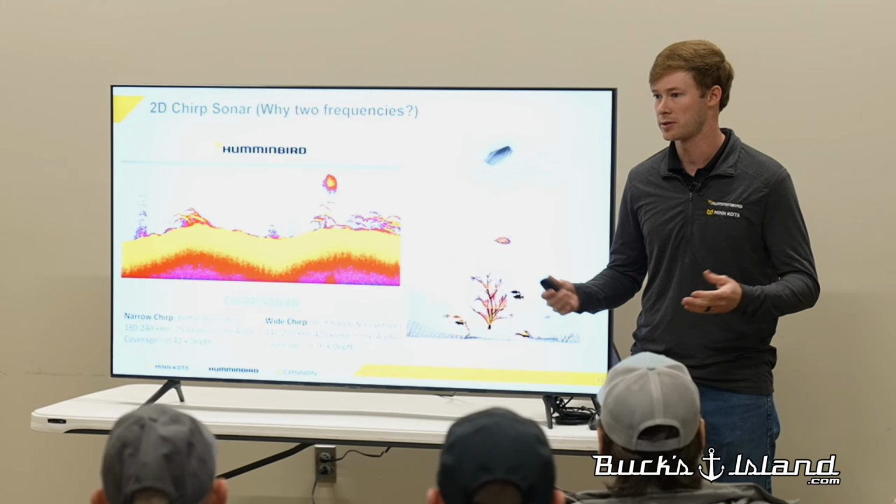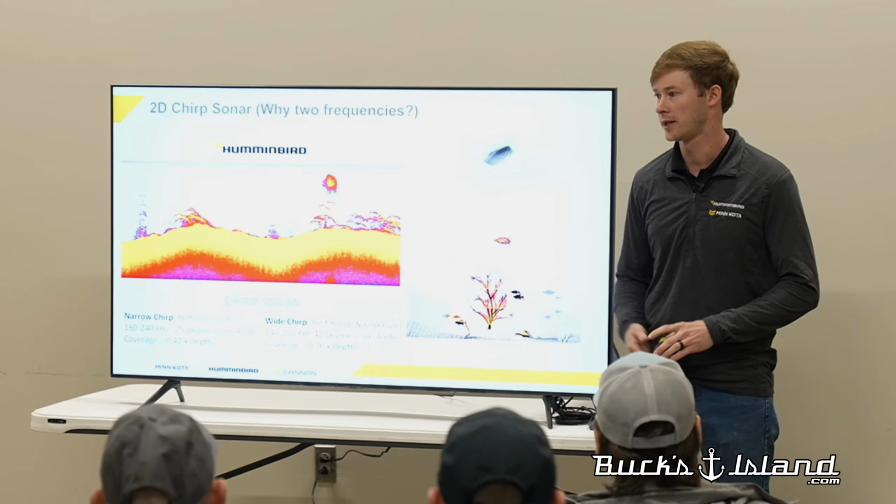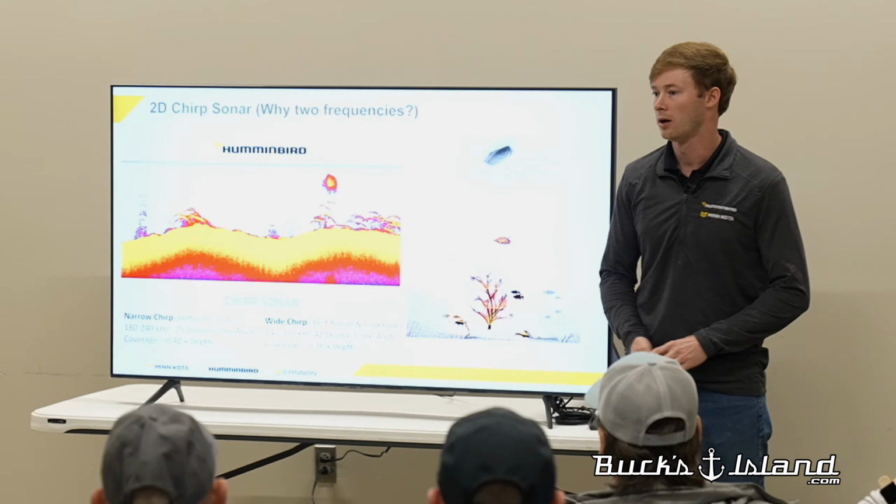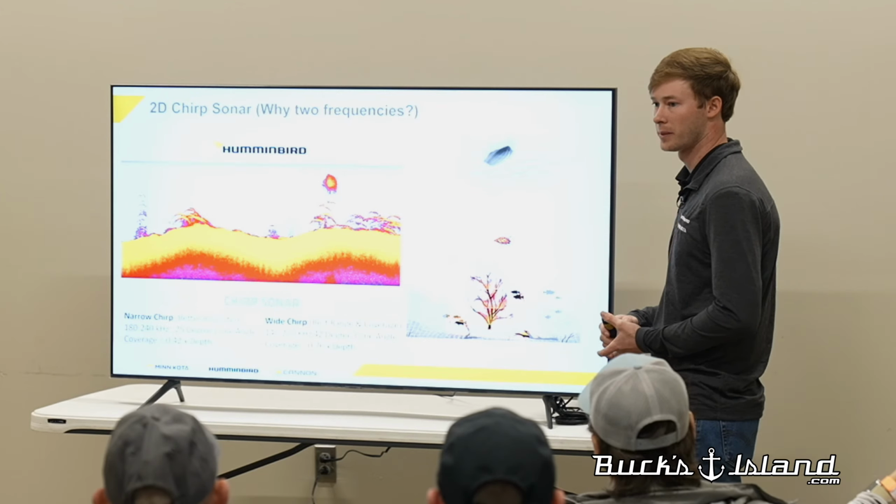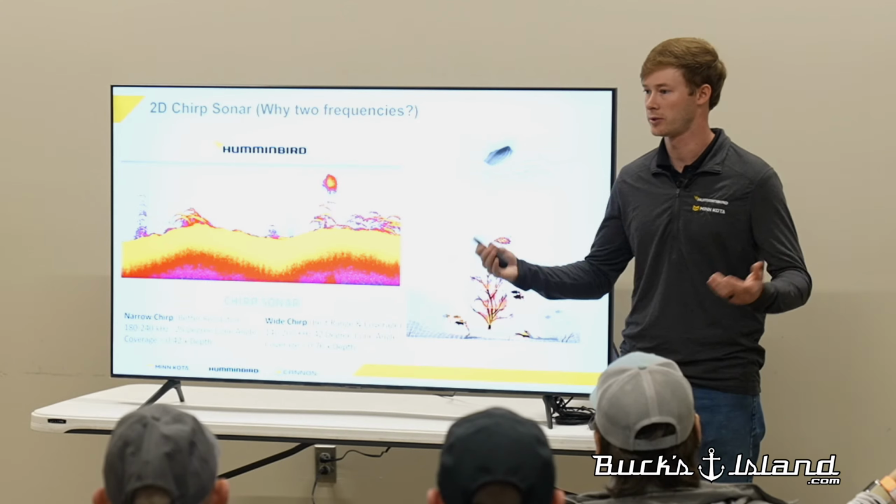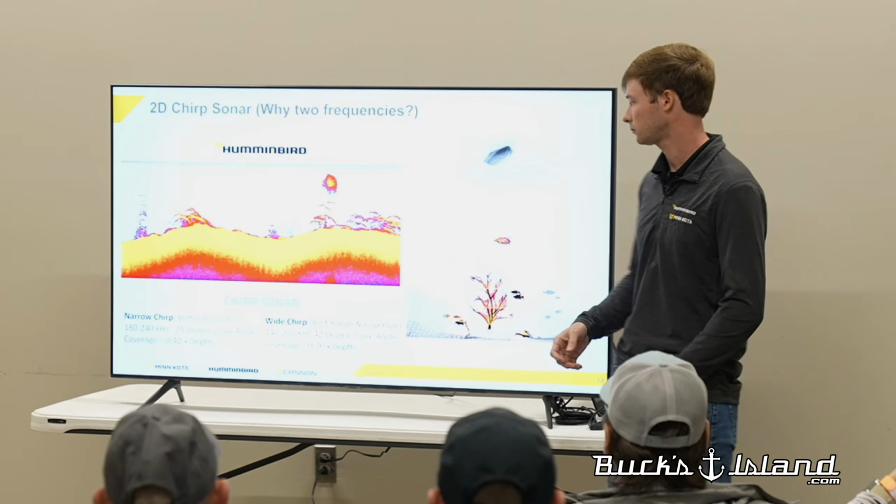Down imaging, I personally like, it just shows up and I can kind of understand it better than an arch with this. 2D shows fish very, very well with the arches. But a brush pile, you're just going to get kind of a blob. That's where your down imaging comes into play.